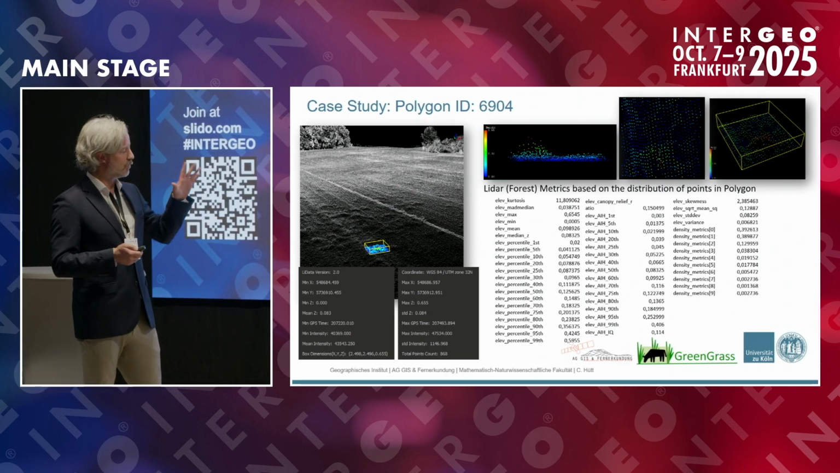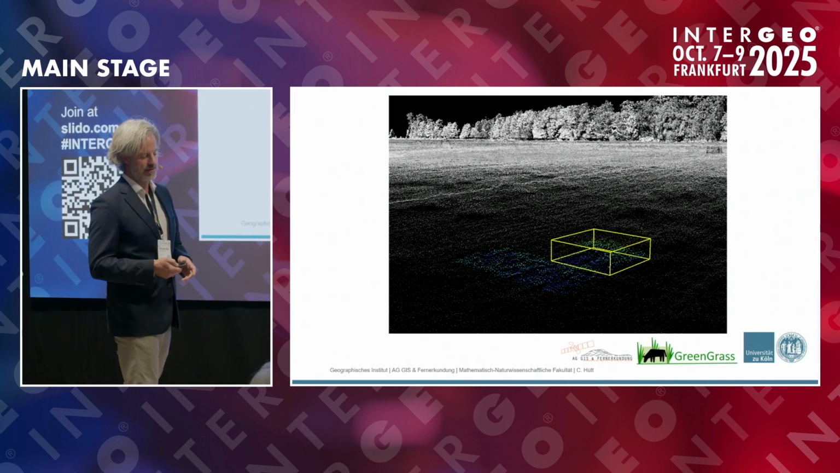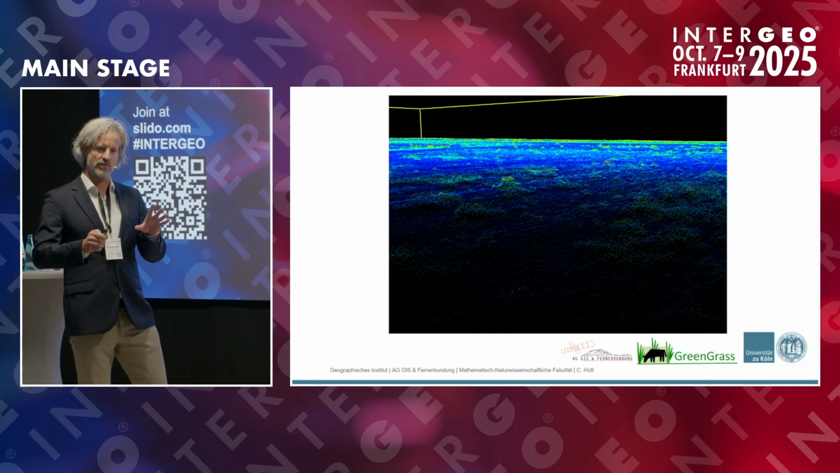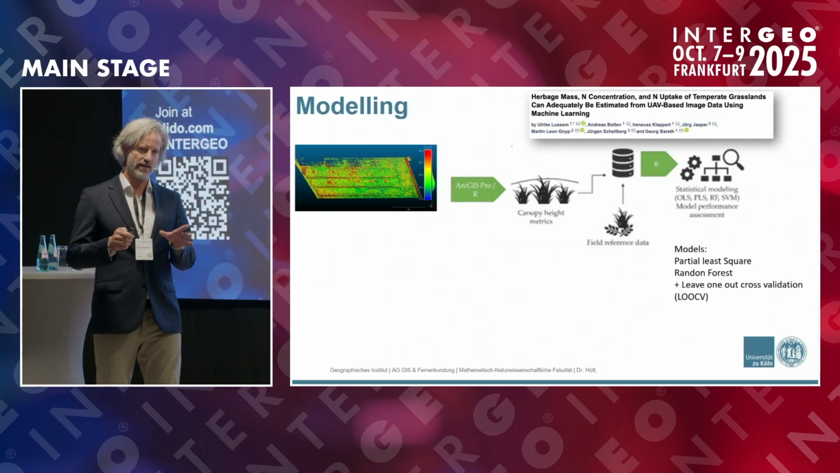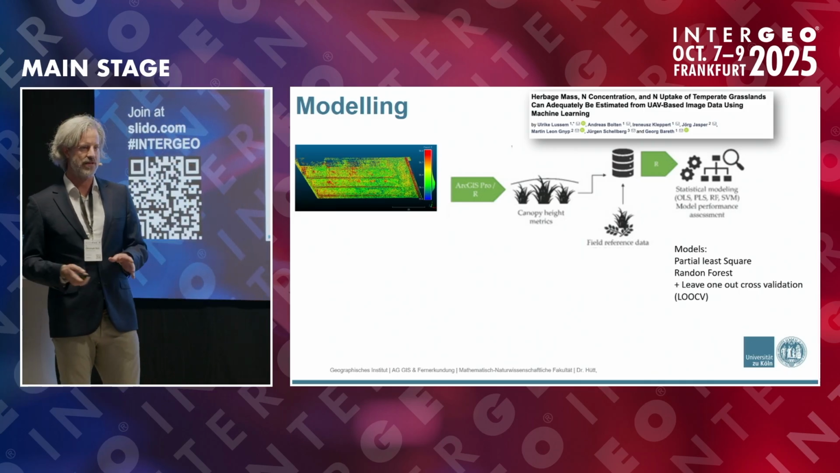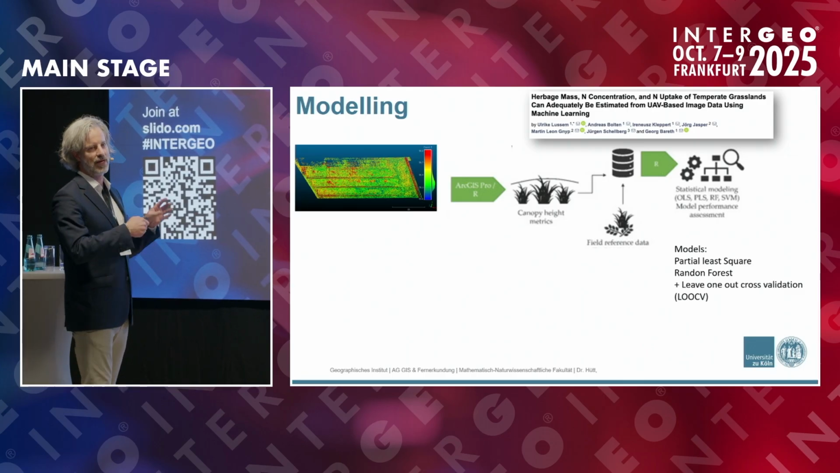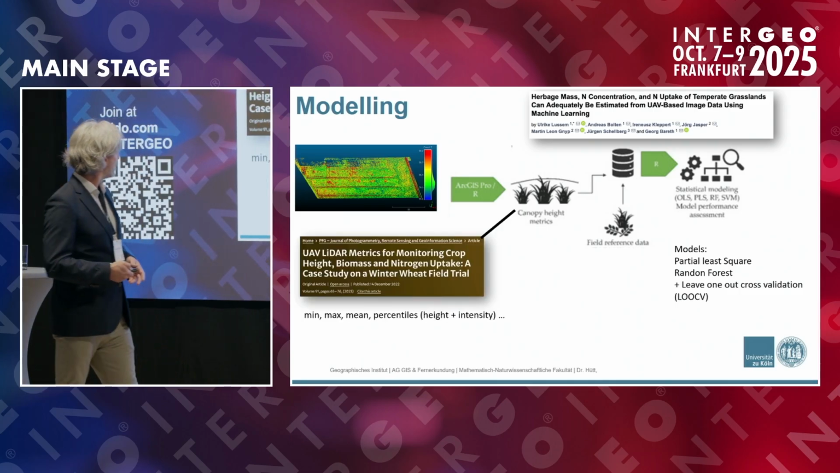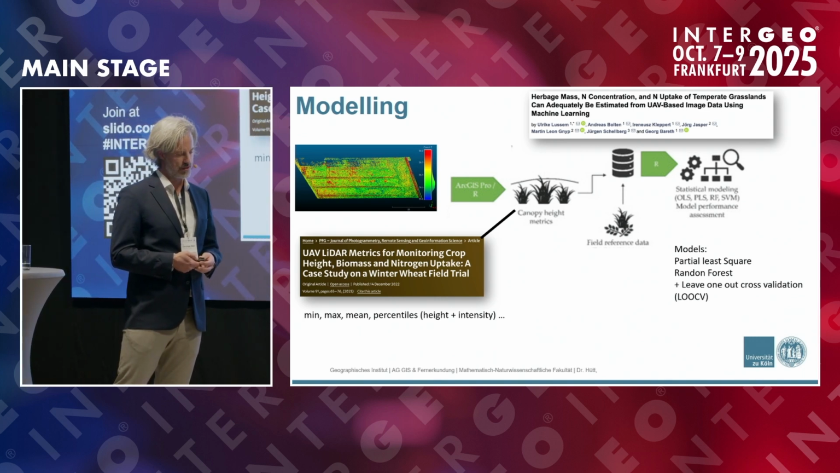And if you analyze not only one of those polygons, but you keep on analyzing one, and then the next one, and then the next one, then you have analyzed your whole area. This was our approach to come from the point cloud to the information. There's a little step between, because we need to do some modeling. For each polygon, you have all these observables, like 20, 30, 40 metrics. And then we would use machine learning from those canopy height metrics, combine them with reference data, and do some statistical modeling. And who's interested, I published a paper on this where we did this approach in winter wheat.